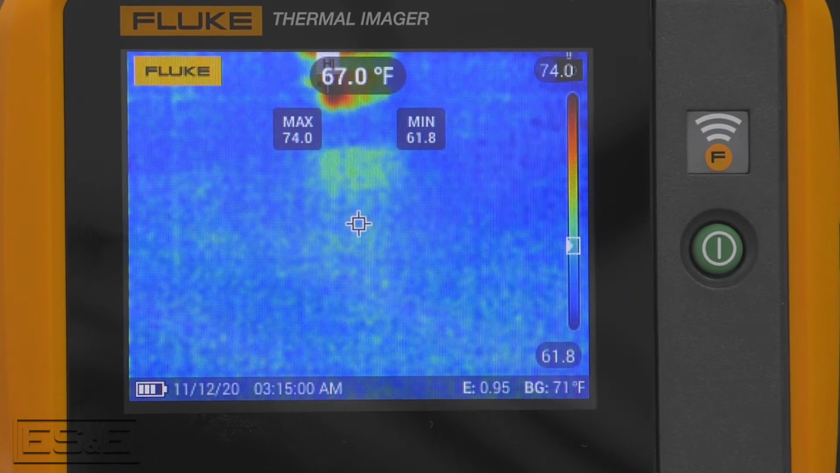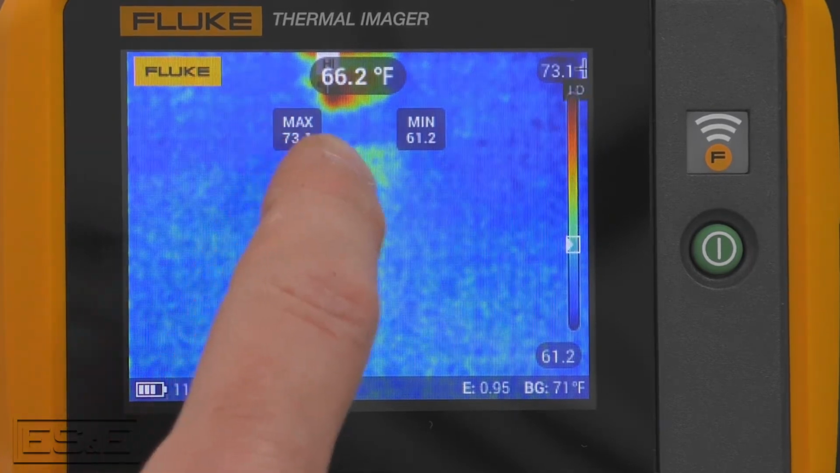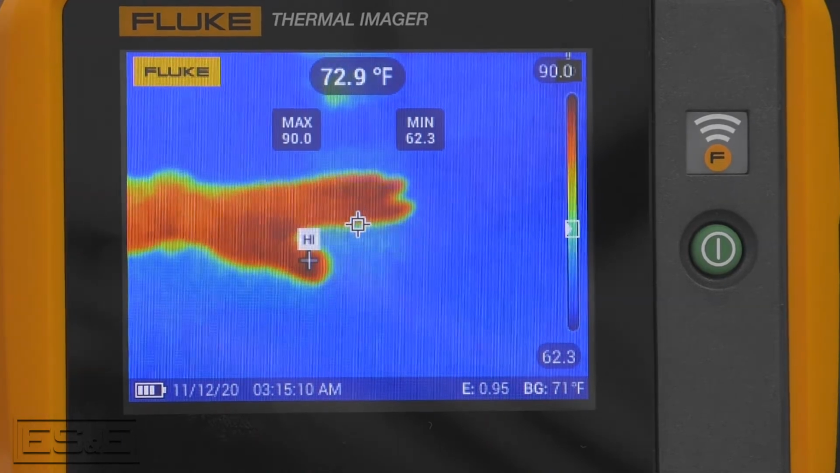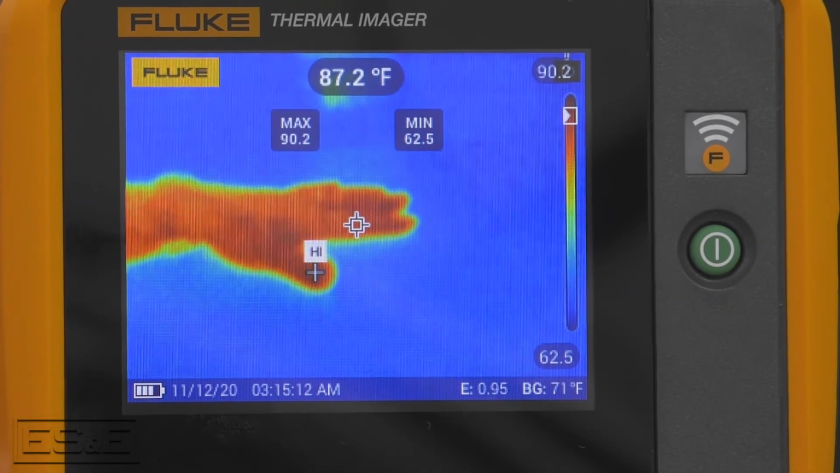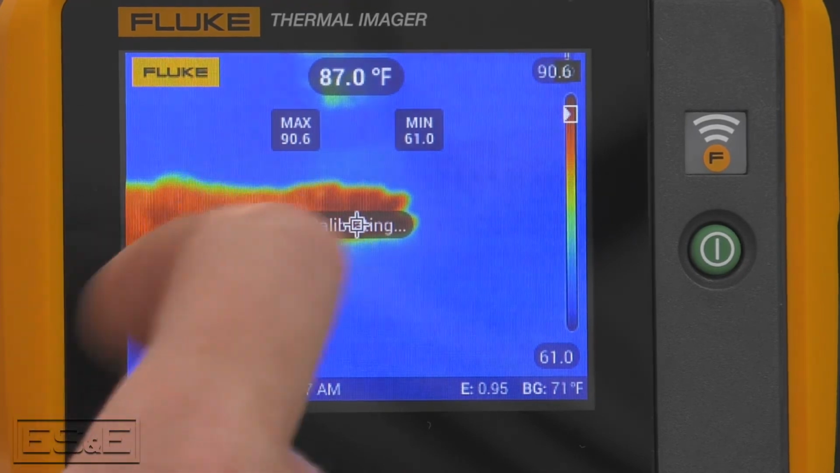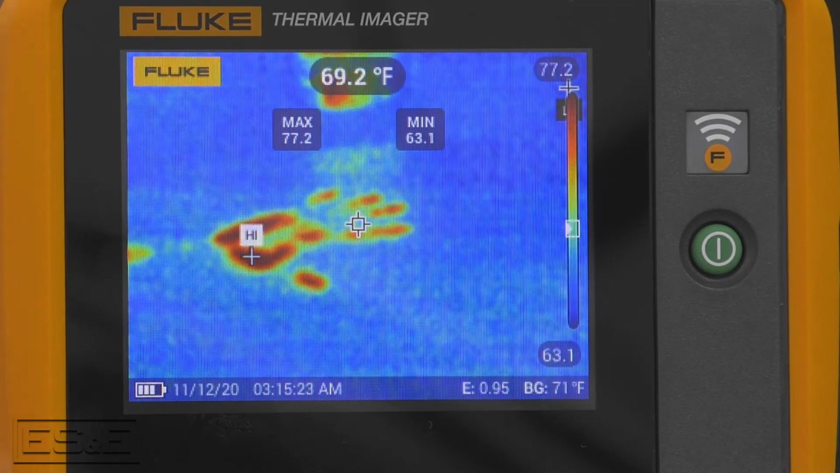There's also little cursors floating around the screen to show you the maximum, the highest temperature, and the minimum, the lowest temperature. If I put my hand down here on the table, is that a good spot? Can you see it there? Yes, sir. That's your temperature span up on the right on the color scale. And also it'll put a marker somewhere on my hand, wherever the highest point is.